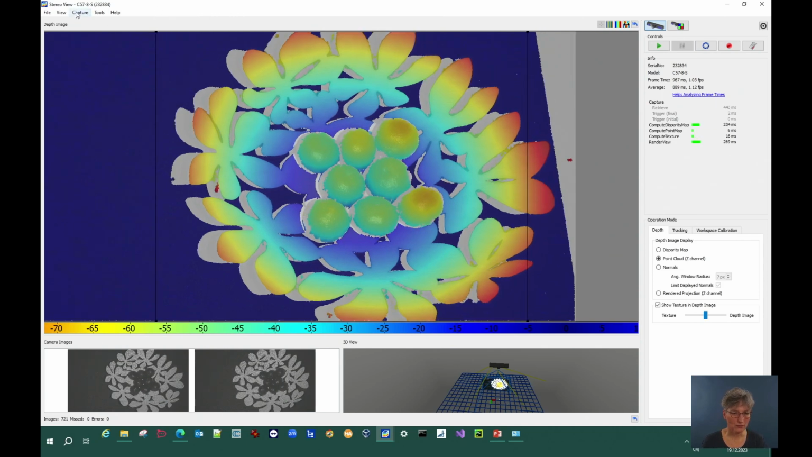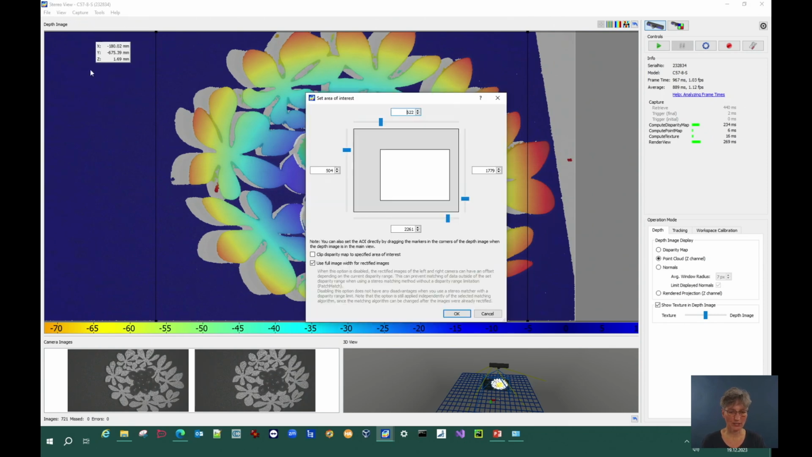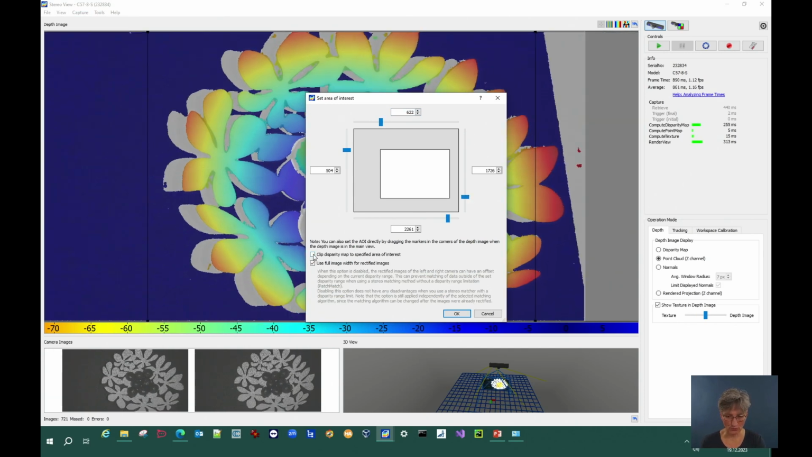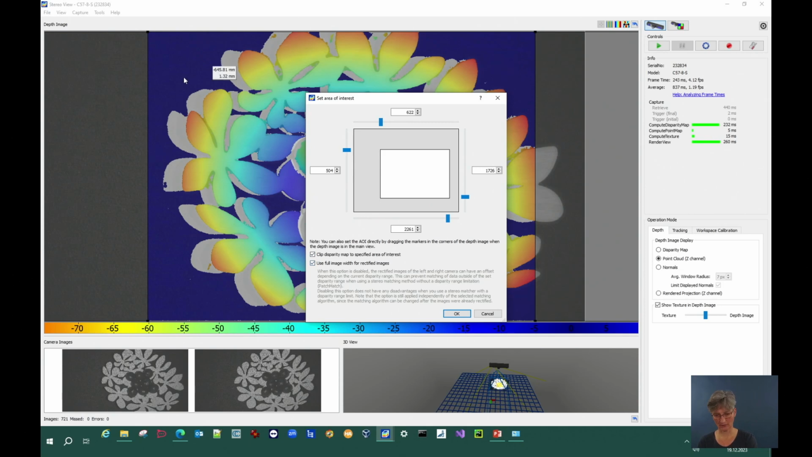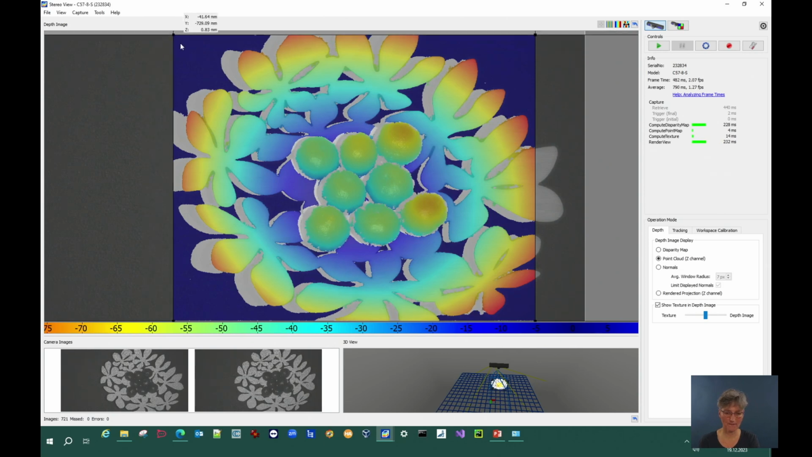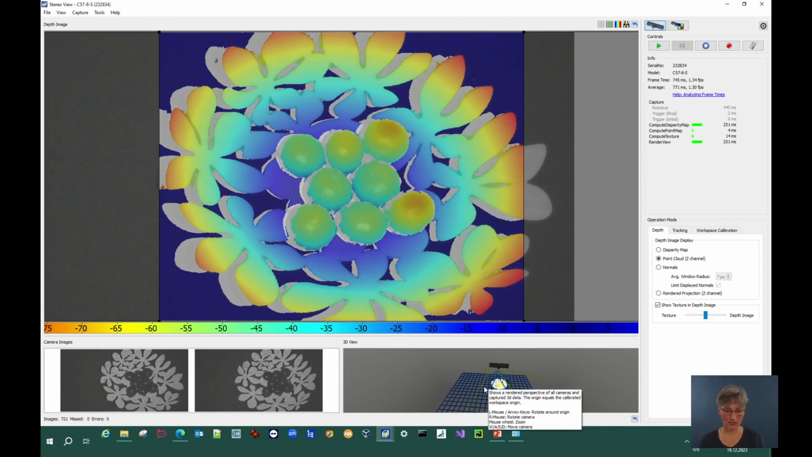And you can go as well to the Set AOI button, use the sliders here. And you can choose to clip this parity map to specified area. This means that your 3D data will contain only the points that are within the Set AOI. So this reduces the points in the area in the first step, and we can also reduce points in the